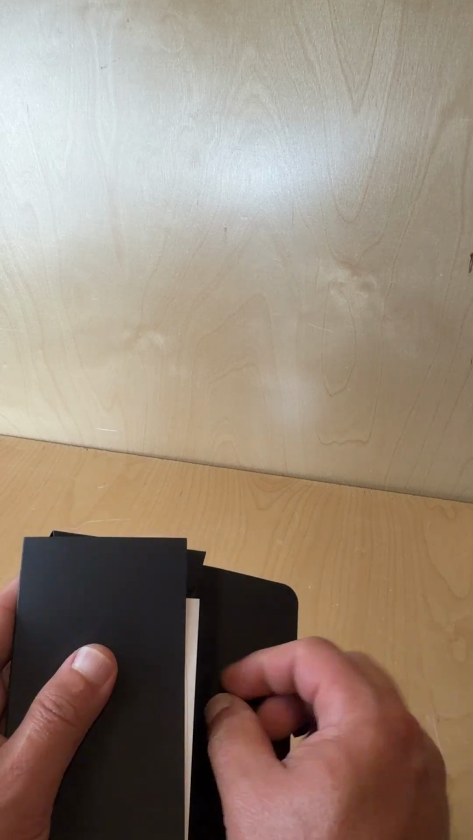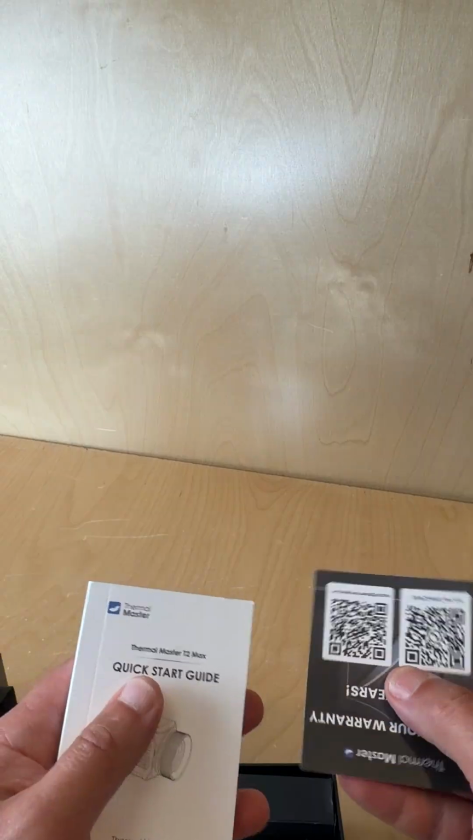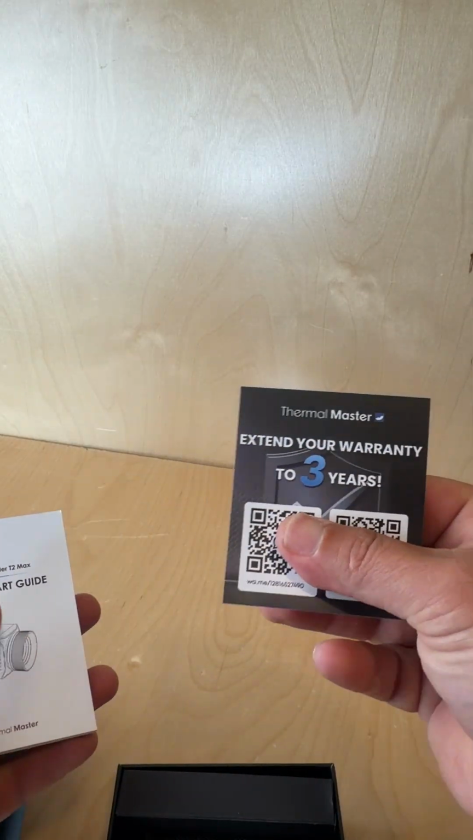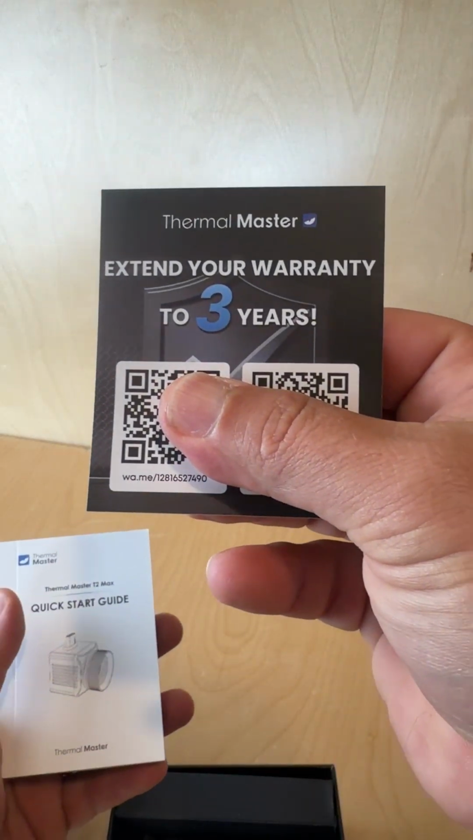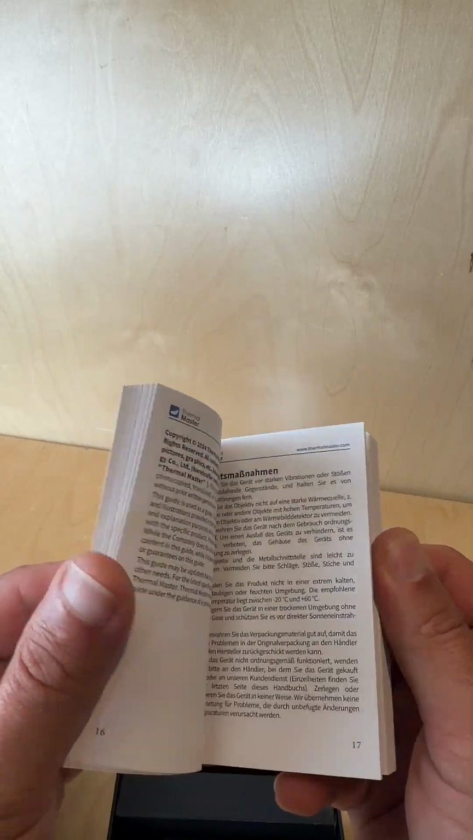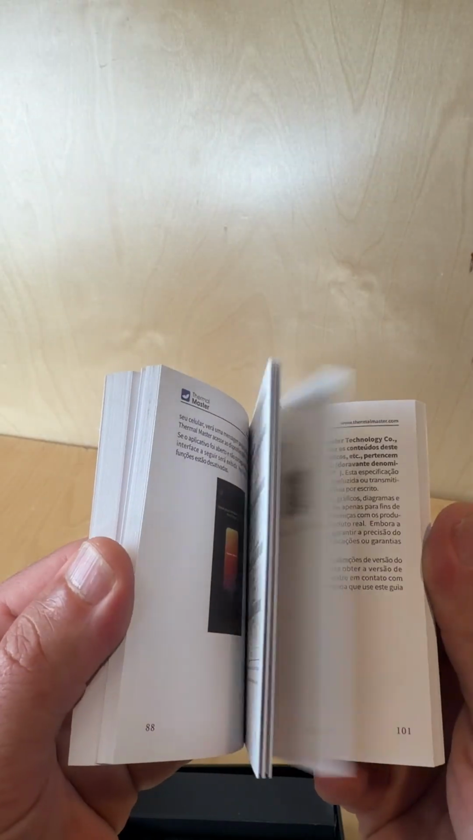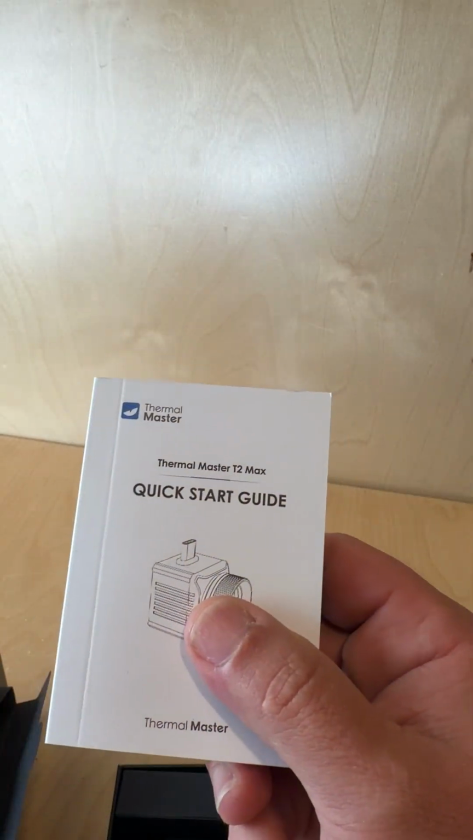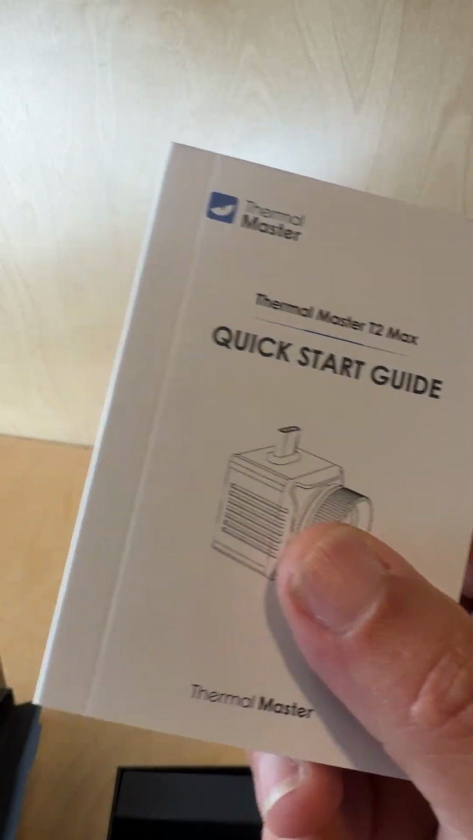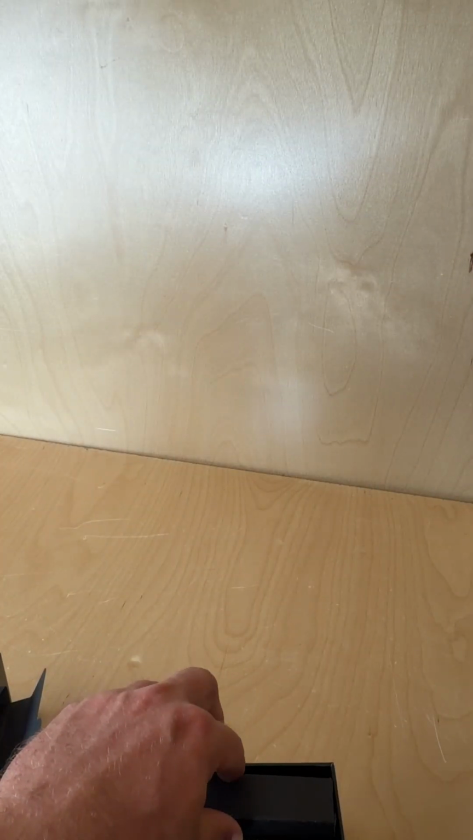So when you open the box, you get this first, and extended warranty for 3 years, a massive instruction guide. It does have multiple languages, but it has a ton of information in here. And if you really want to use the whole system, you're probably going to have to read some of this.